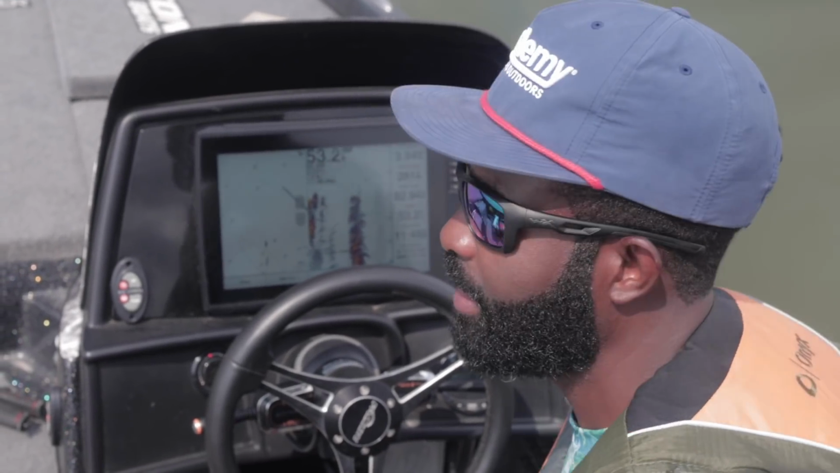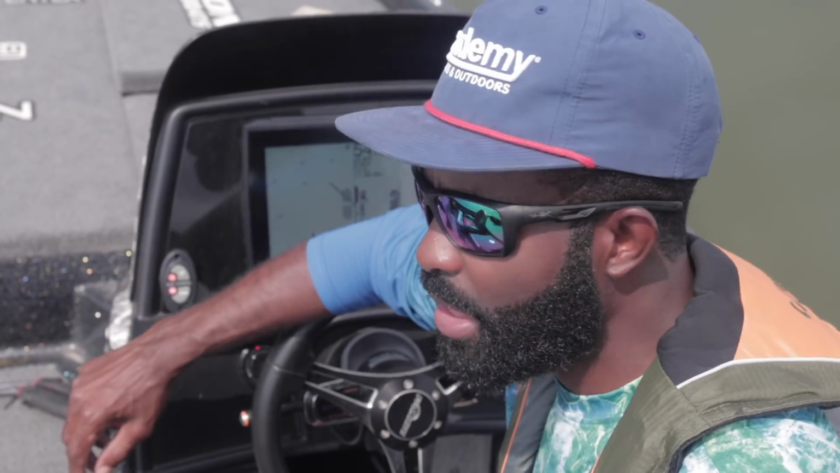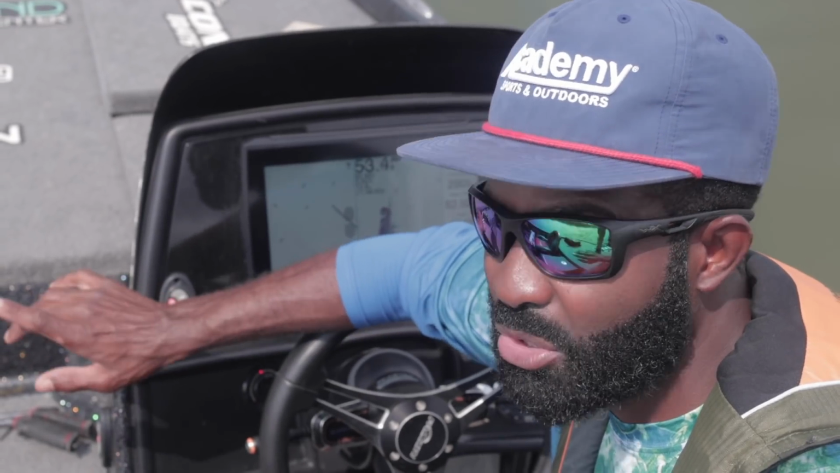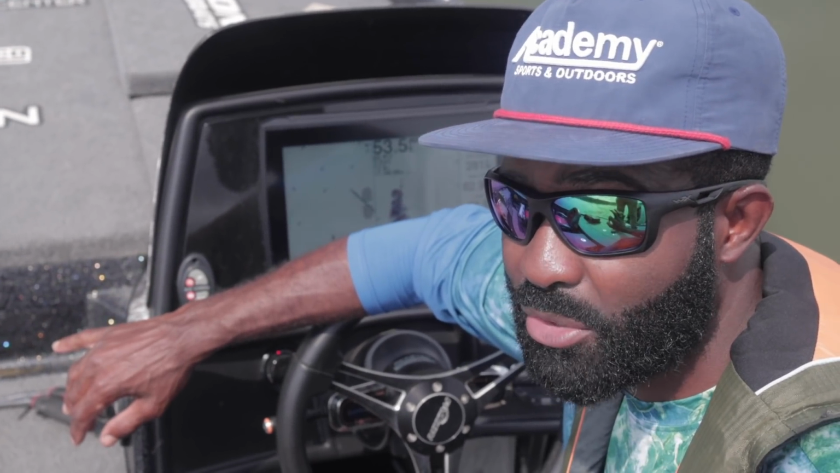So that's what you guys can do if you don't have enough cash to get graphs at both sides. You still can do this. It takes a little bit of extra work.